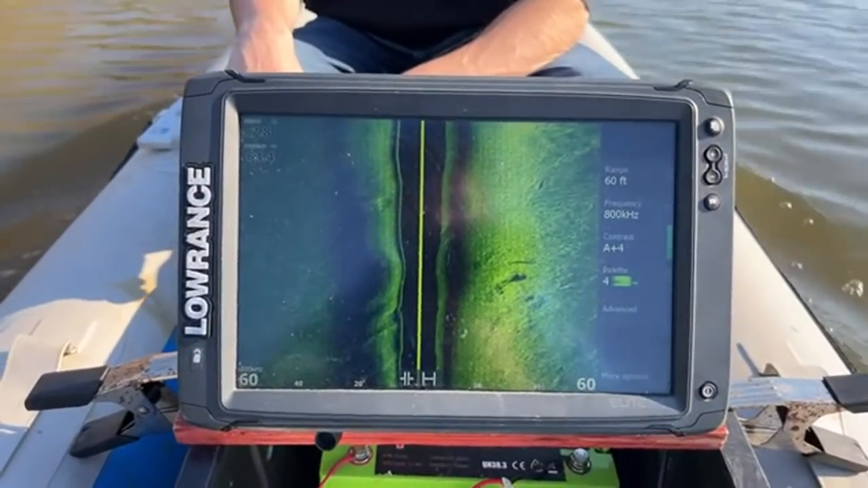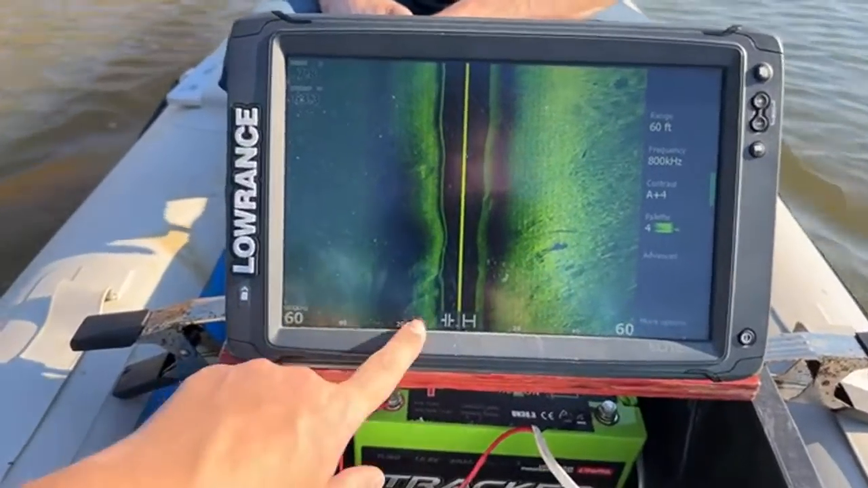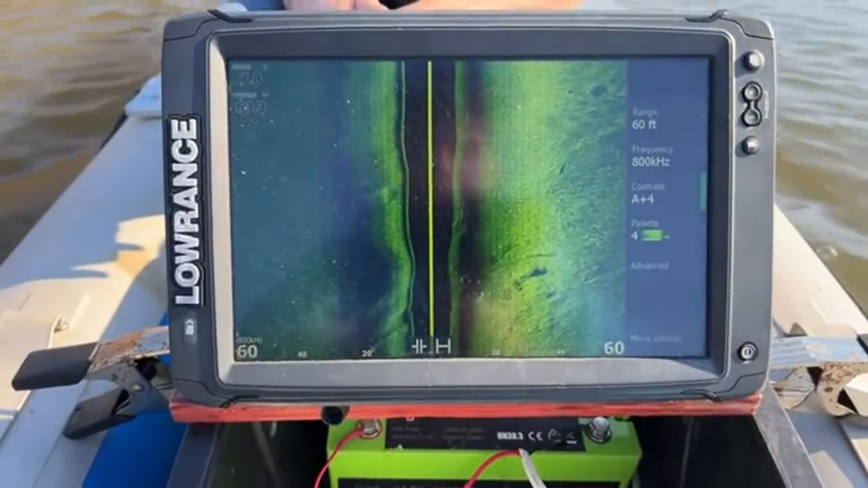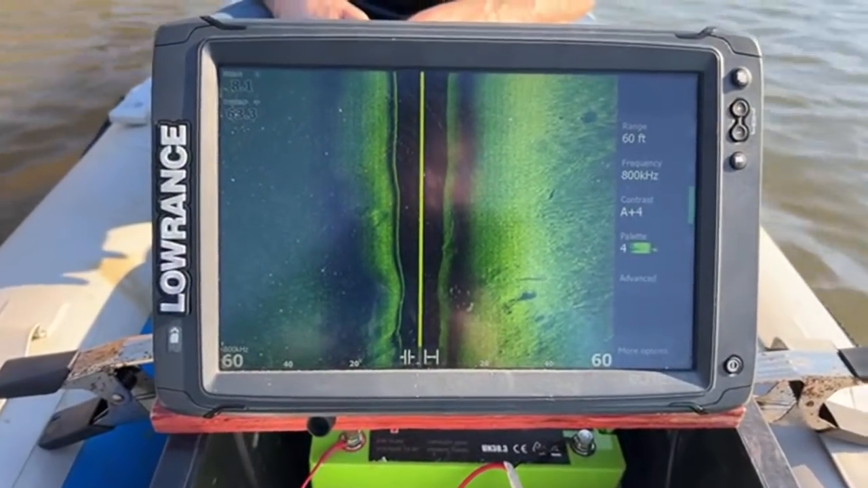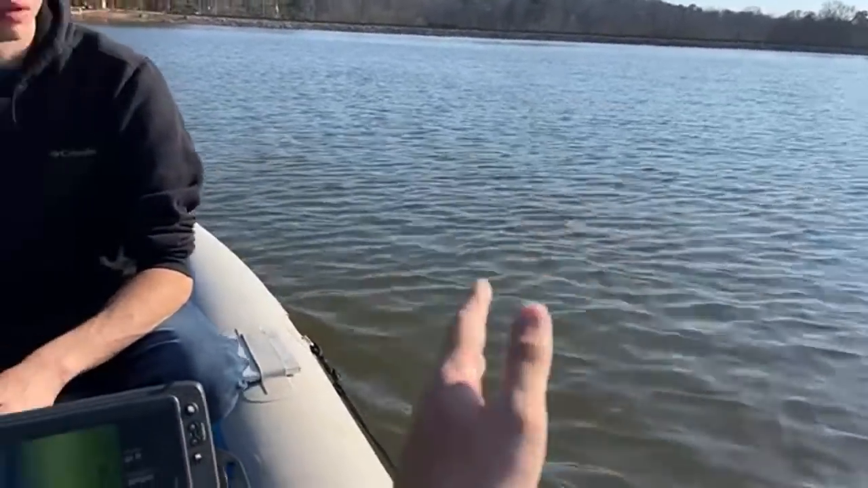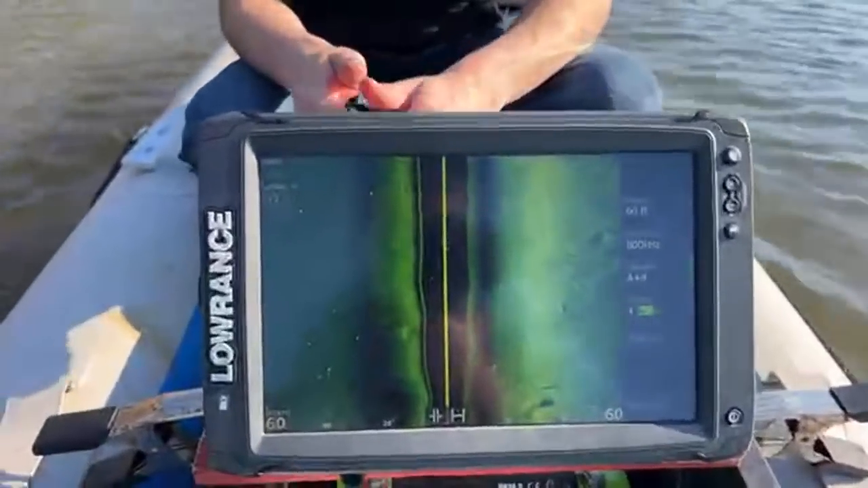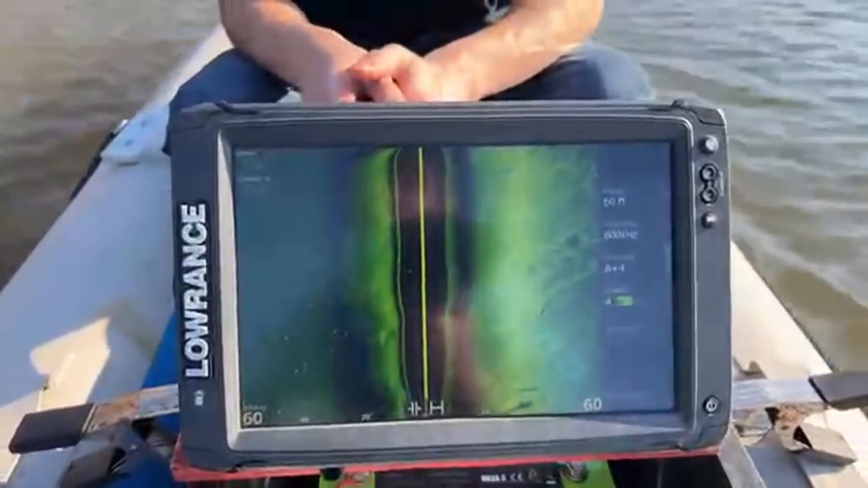See how I'm scanning 60 feet to the left and 60 feet to the right. And this is basically everything we're seeing from the ground over. So that kind of gives you an idea of what I'm looking at.